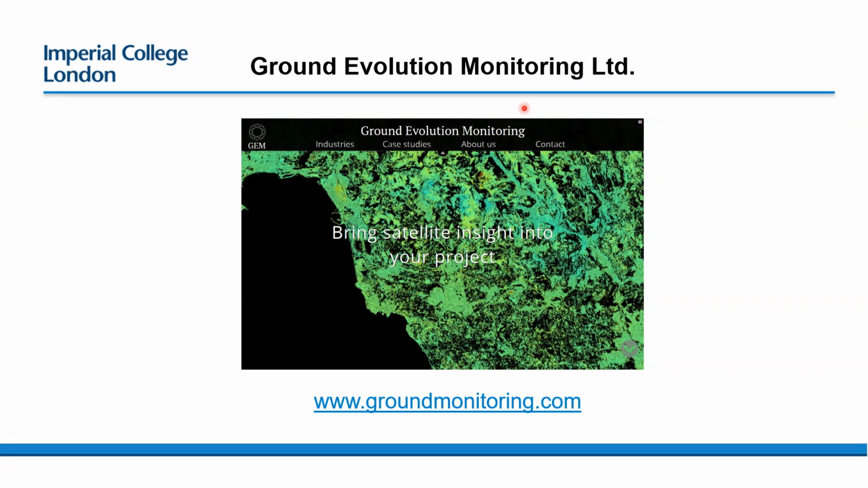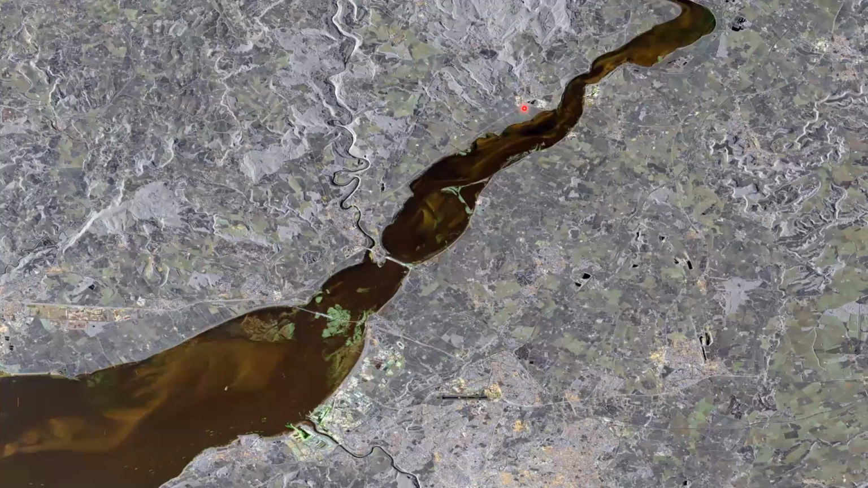I'll just do some conclusions. InSAR's got a wide range of different phenomena that it can investigate. It's not just infrastructure monitoring, which you might already have been aware of, but it's also geological phenomena and geotechnical phenomena.